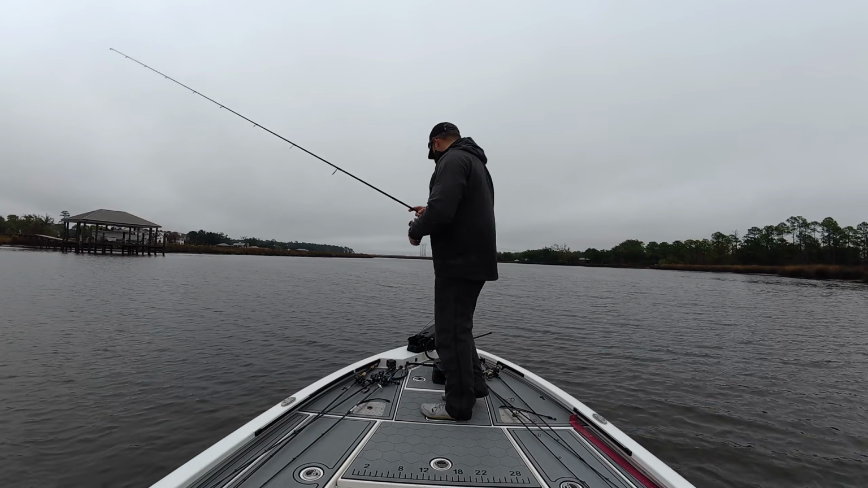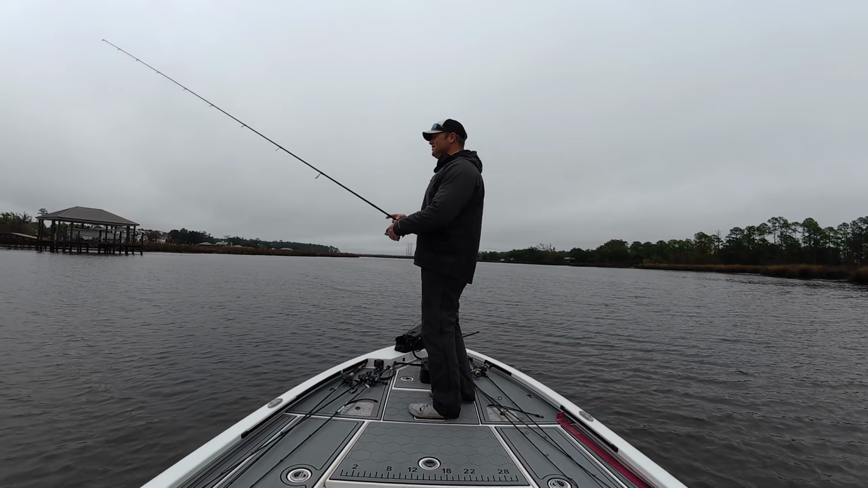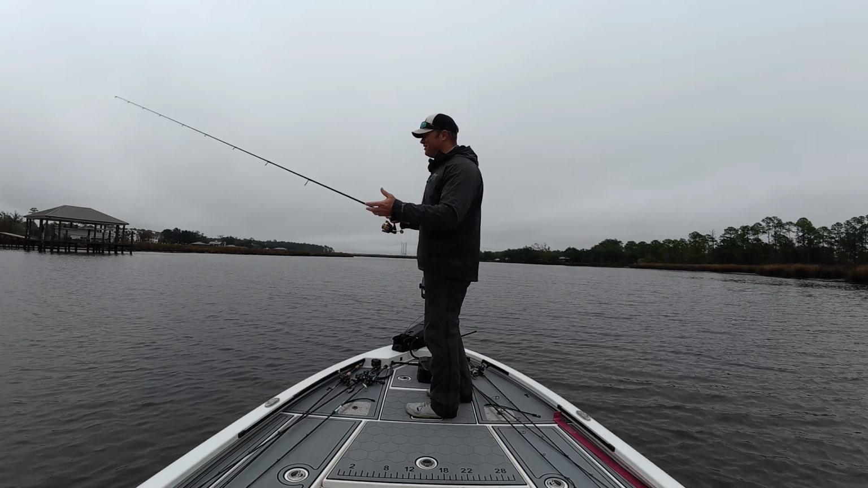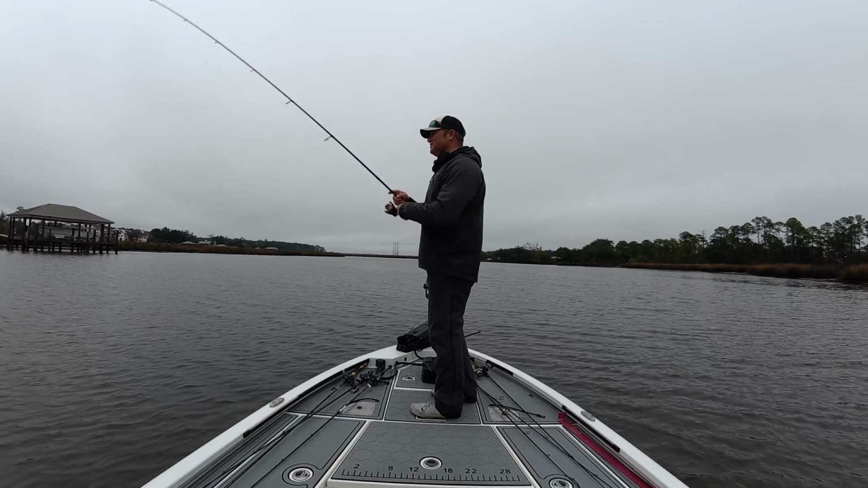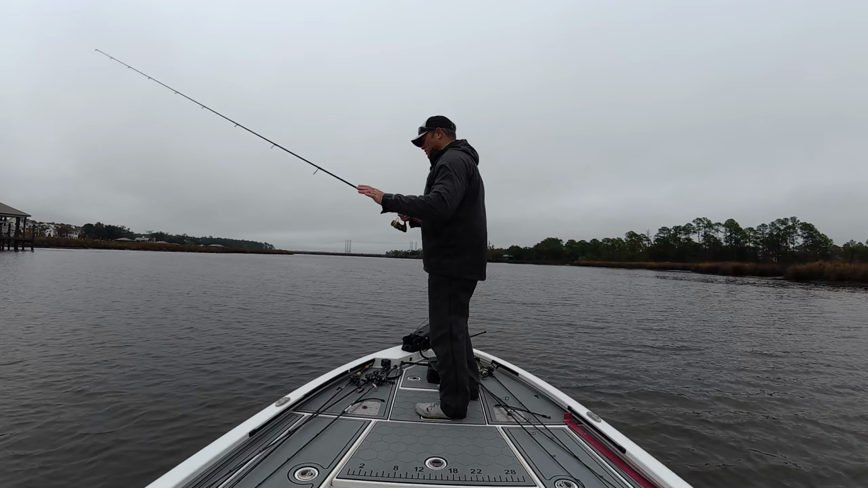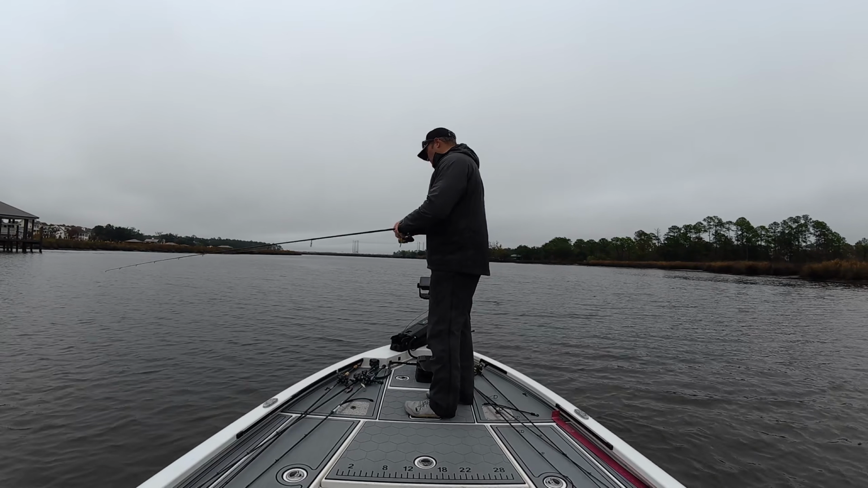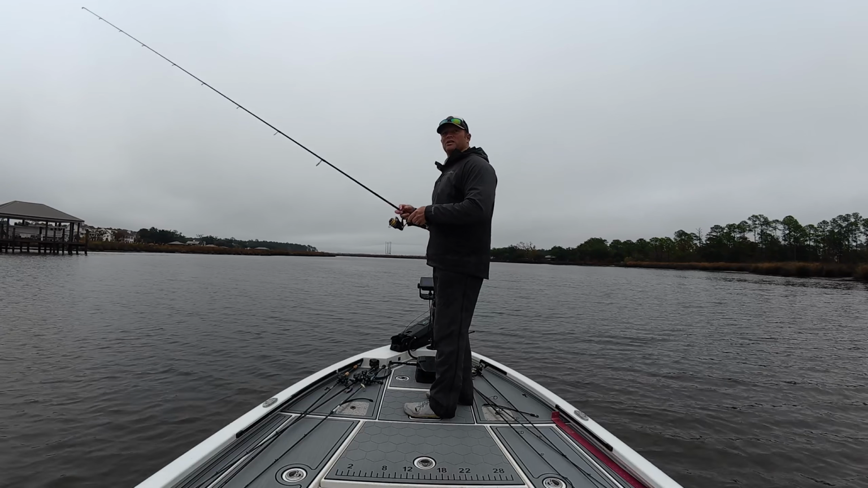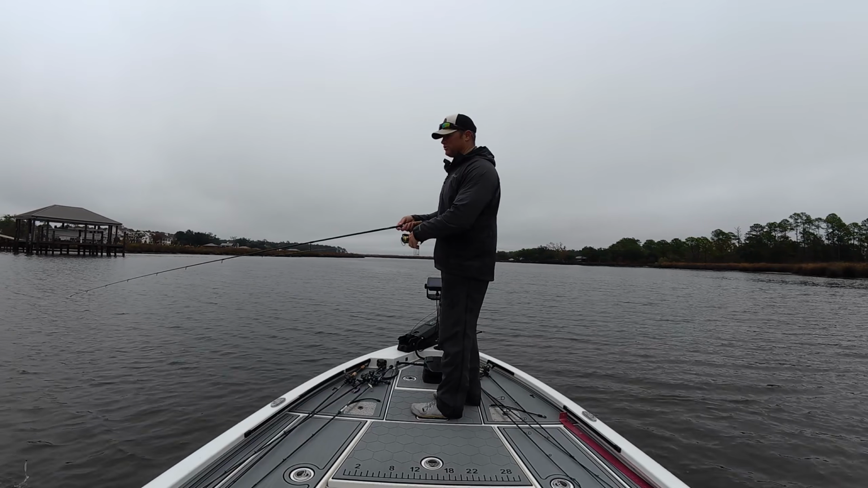Because what happens is that rain, that fresh water, oh God, man, trying to teach y'all, but I'm getting bit and missing fish as I can't pay attention. Anyhow, I was rudely interrupted there by a trout. That fresh water pushes bait, pushes pogies. They will come back down the bayous in the direction of saltier water.